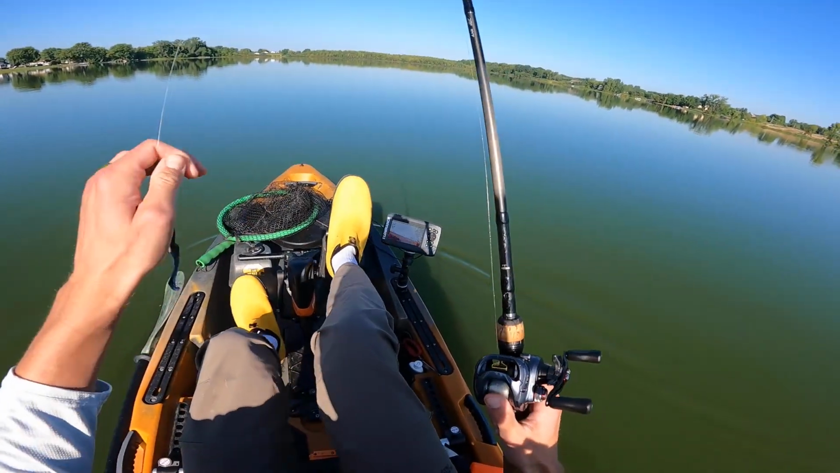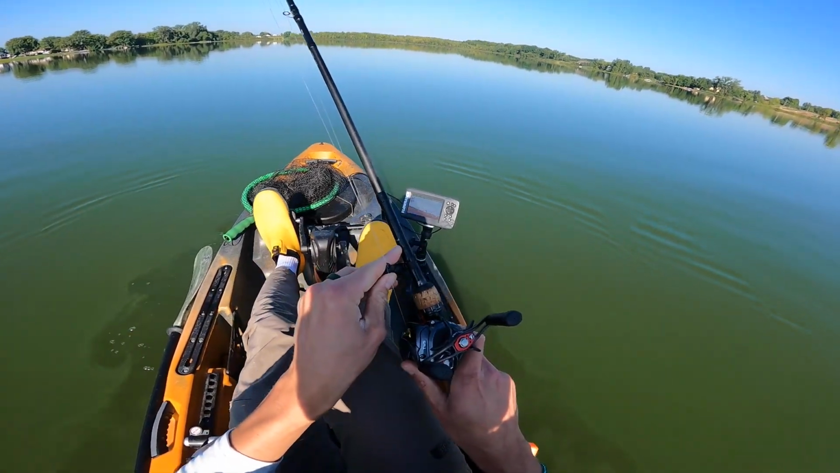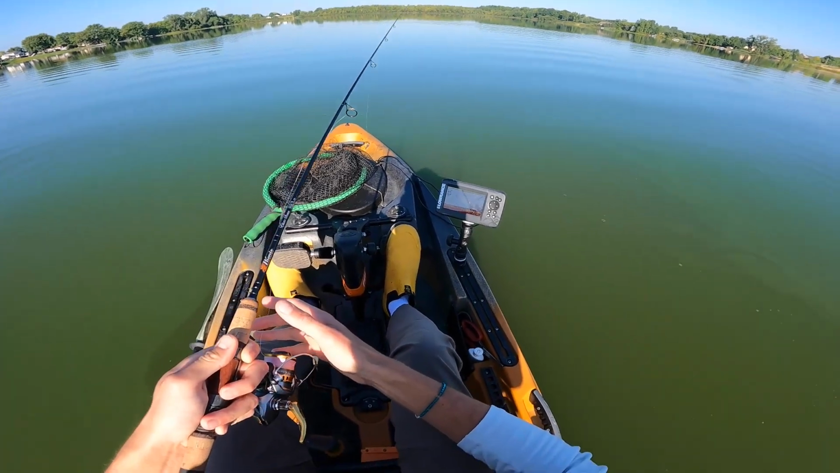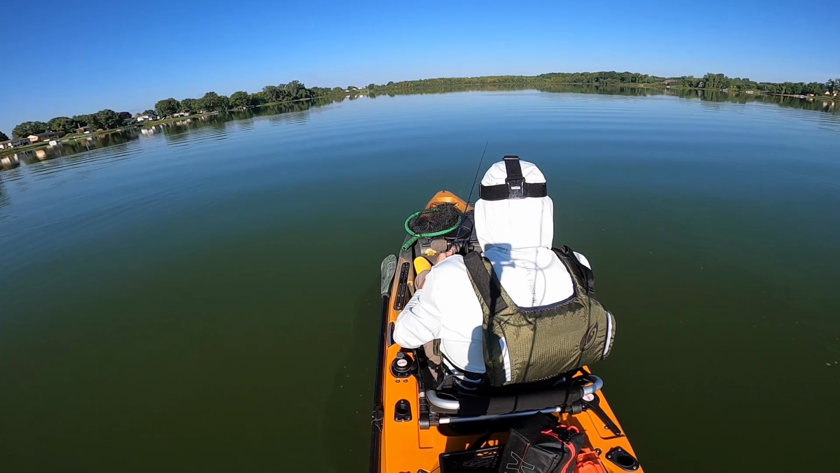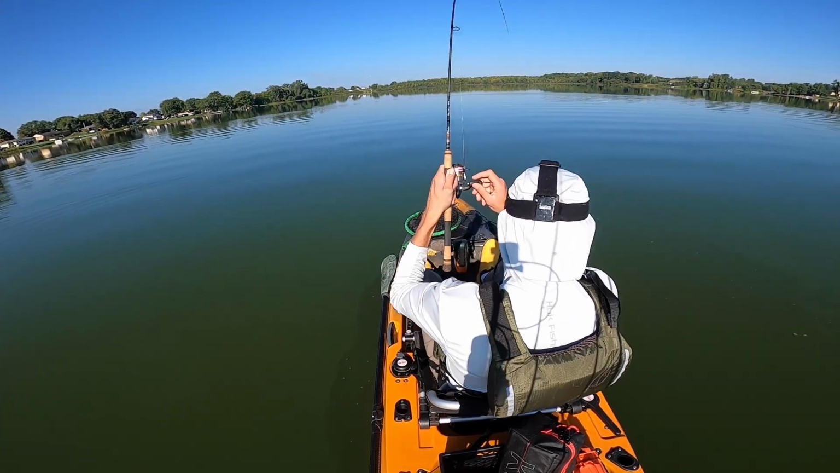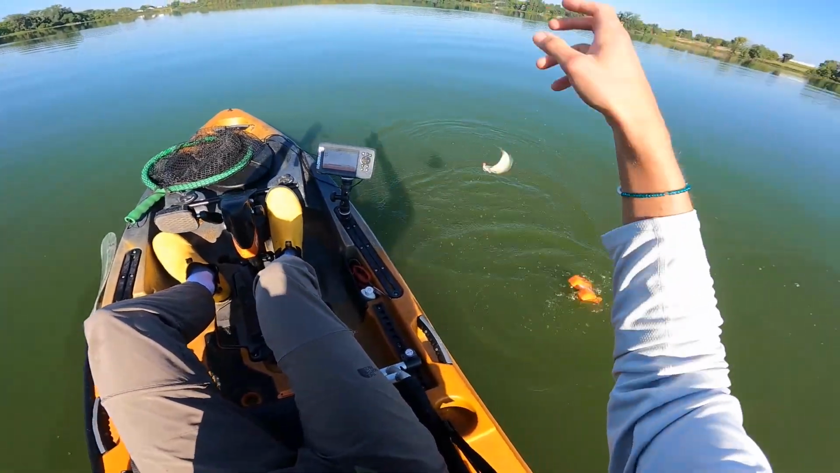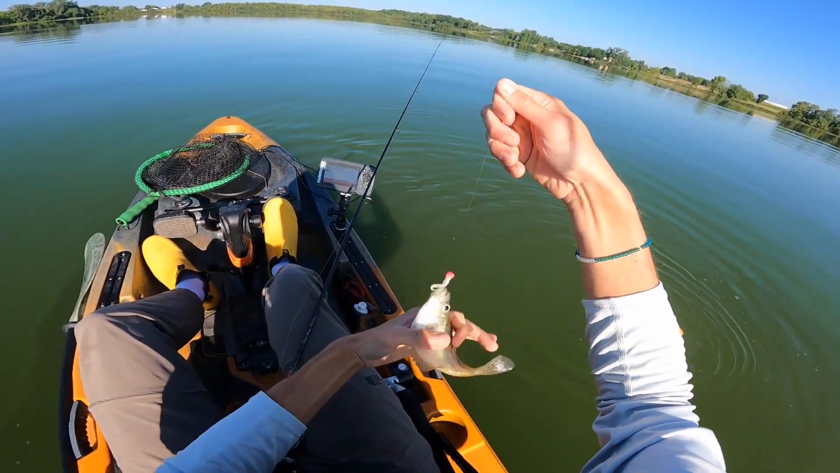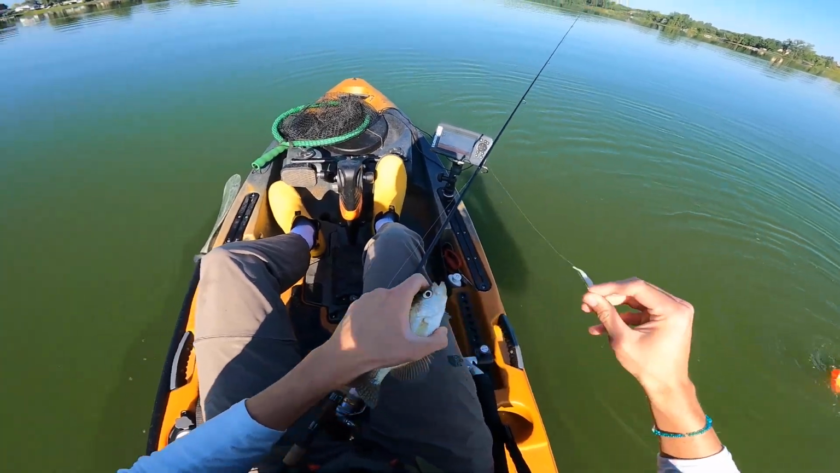That might be some fish down there. I'll give it a quick couple casts, I think. There's a couple marks down there beneath my kayak. Let's go ahead and just vertical drop this real quick. See if we can't get one of these fish to bite. There we go. Okay, well, it's not a big one. Found another small school of fish. We'll see if we can catch more than just one here.